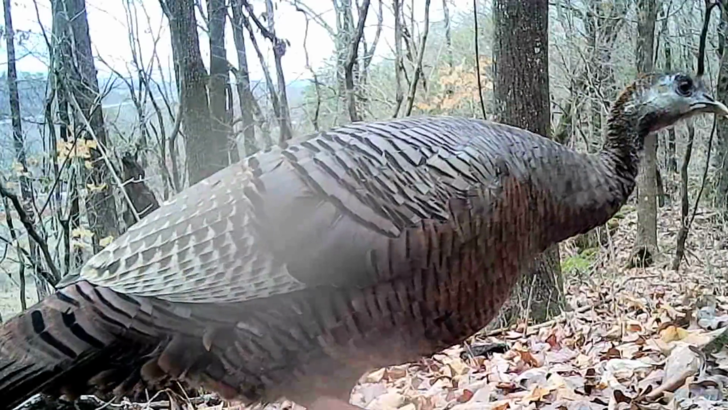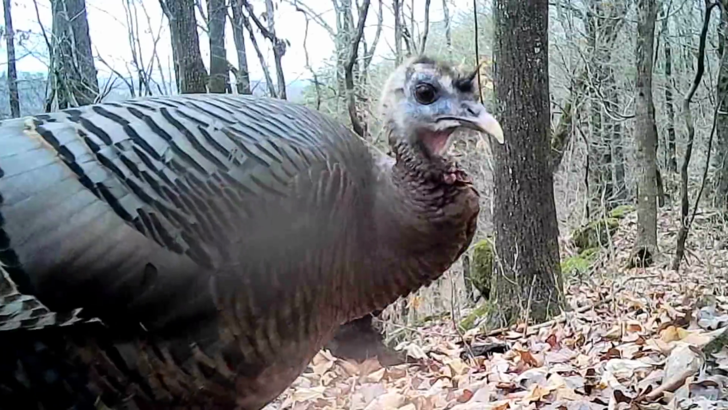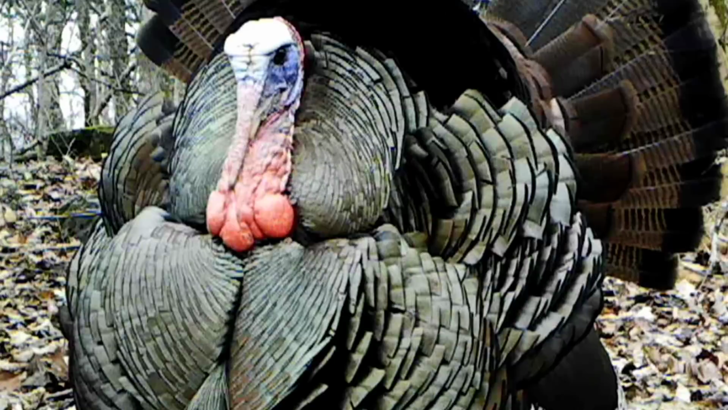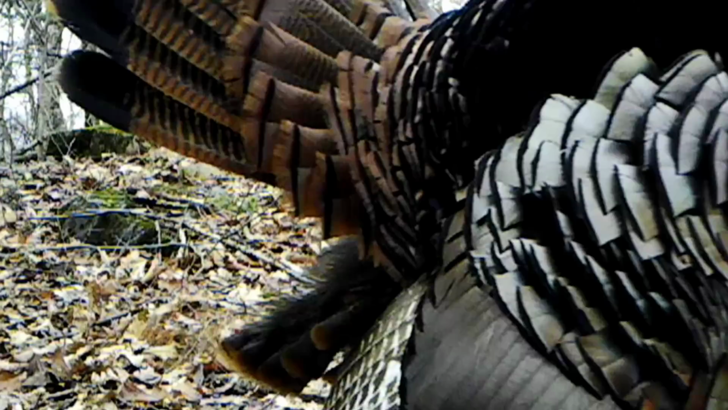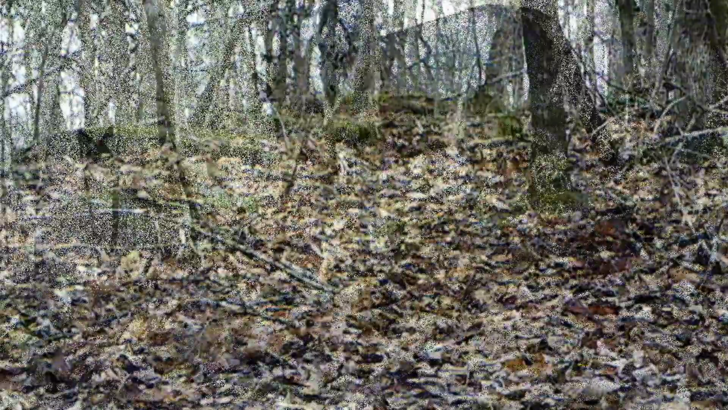And here's the hens again, moving around. Just look at the camera like, what is that? Here's the best picture I've ever taken of a tom, fanned out, strut, perfect. That's the best picture I've ever captured on this ridge as of today.